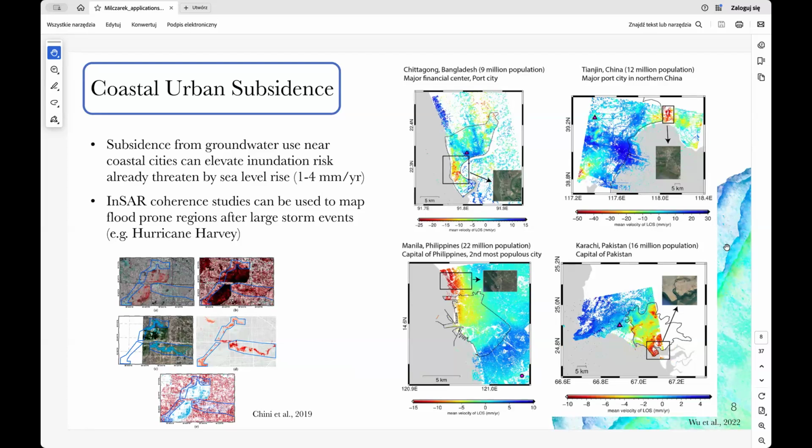However, coastal subsidence due to groundwater extraction exacerbates the sea level rise problem greatly. So the risk of flooding and inundation becomes much higher.